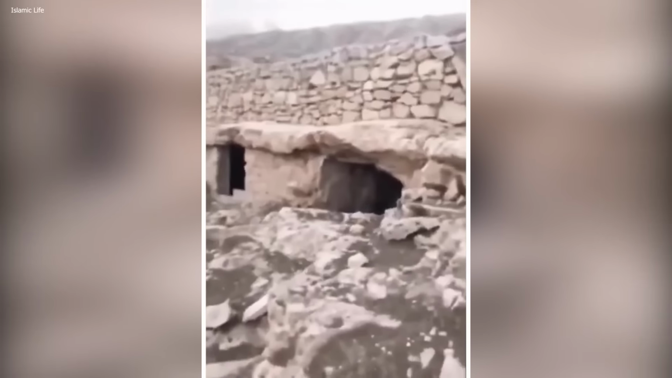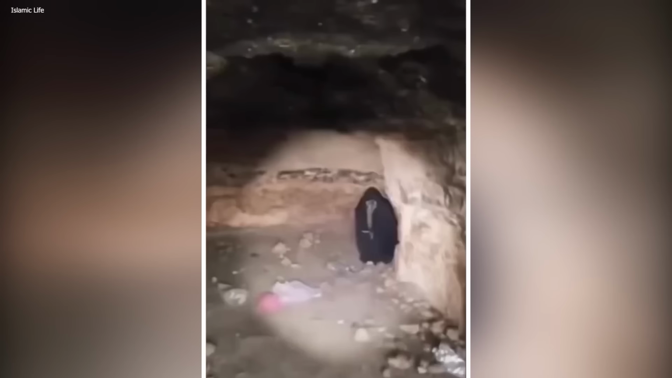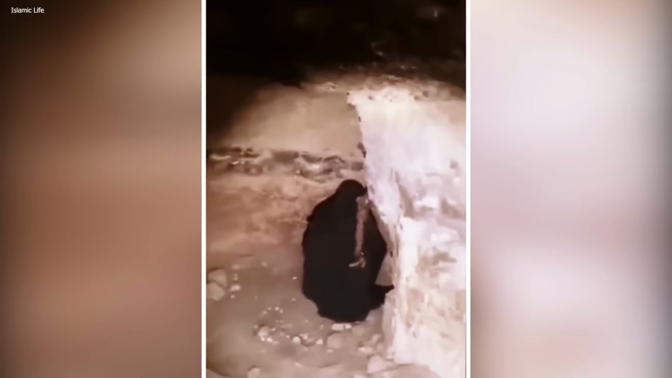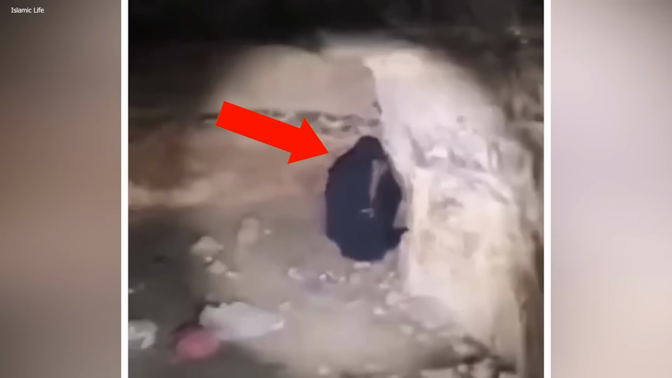A real-life witch. Somewhere in Afghanistan, two men happened to capture a strange sight on camera. According to them, it was a black magic practitioner who stays in the caves and never comes out. When they first saw it, it ran into the cave, but the men were not in the mood to let it go like that, so they followed it inside. However, upon entering, all they saw was someone covered in a black cloth, with long and weirdly shaped fingers holding a log or something.